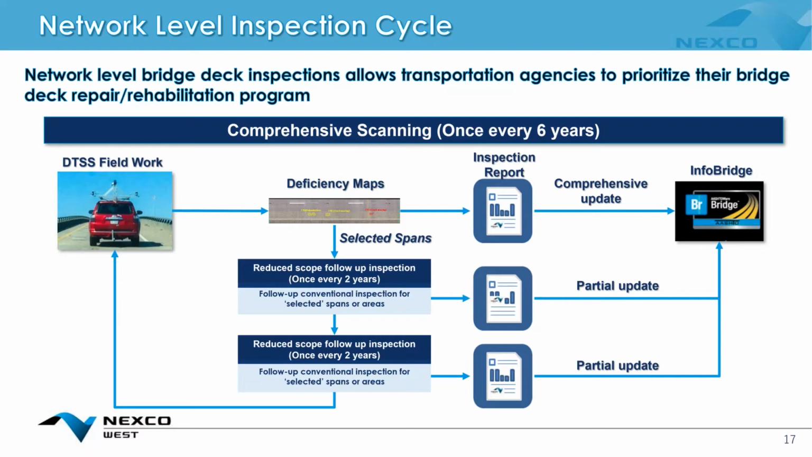And so this kind of information can be filtered back into InfoBridge or whatever asset management software is being used in the form of the deficiency map data and inspection reports. So these objective reports, we're getting the exact area location of deficiencies. We know what spans are in critical condition.